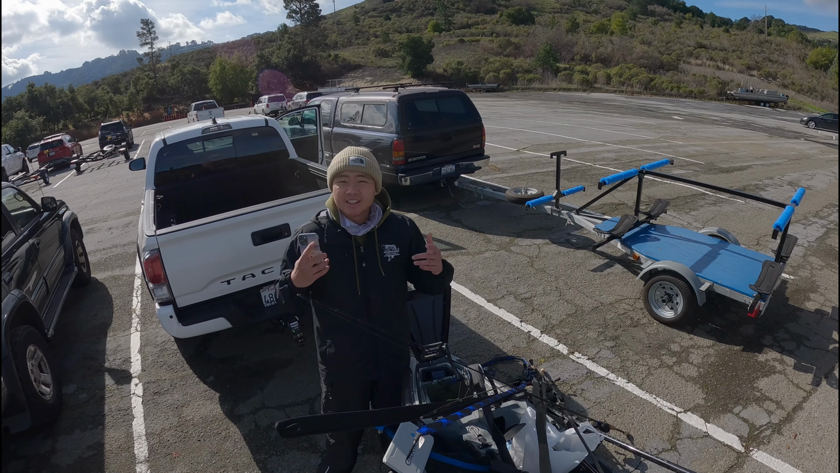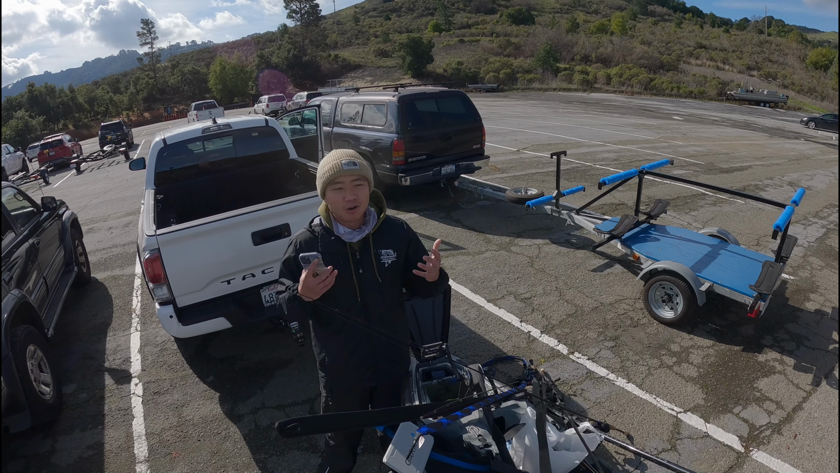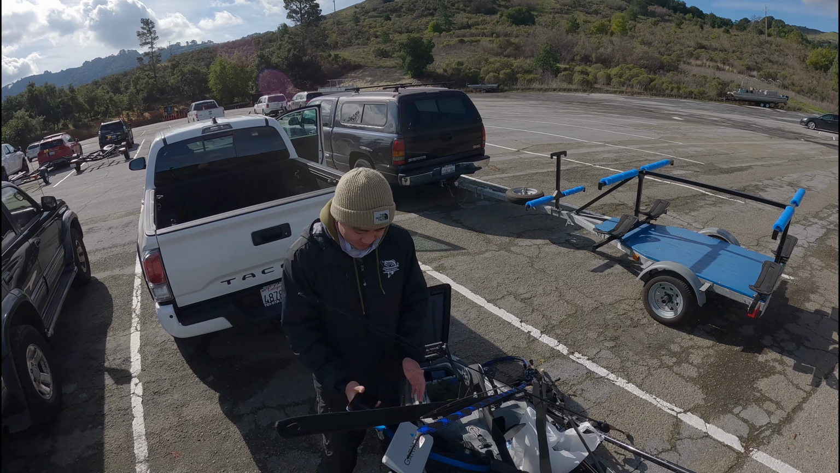We're back at the same lake for day 2, but today I got crappie jigs and my Alabama rig. So hopefully we can put this fish finder to use, and I can catch a fish for this video with my fish finder.